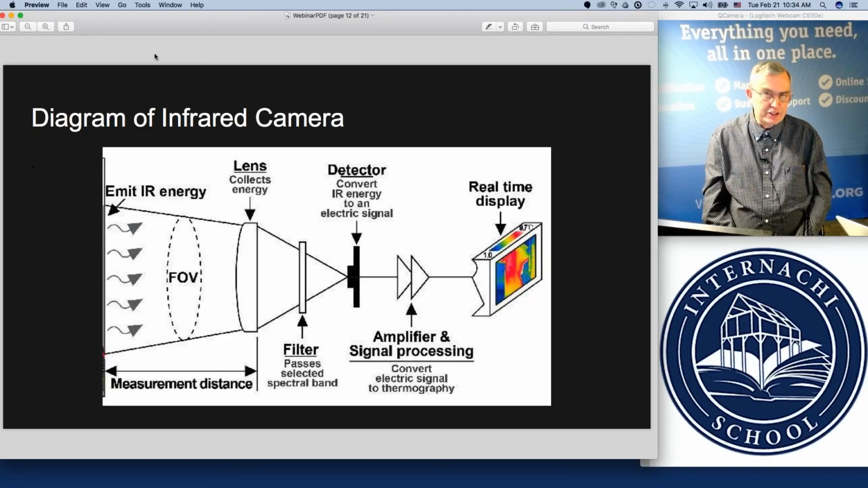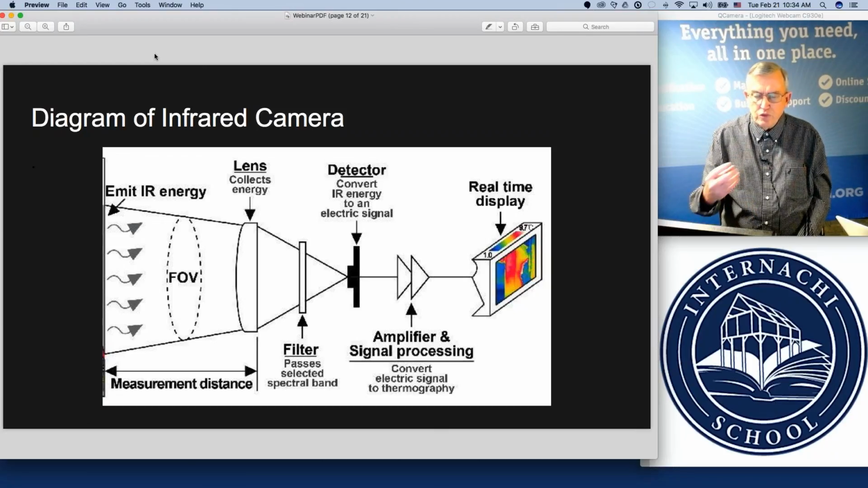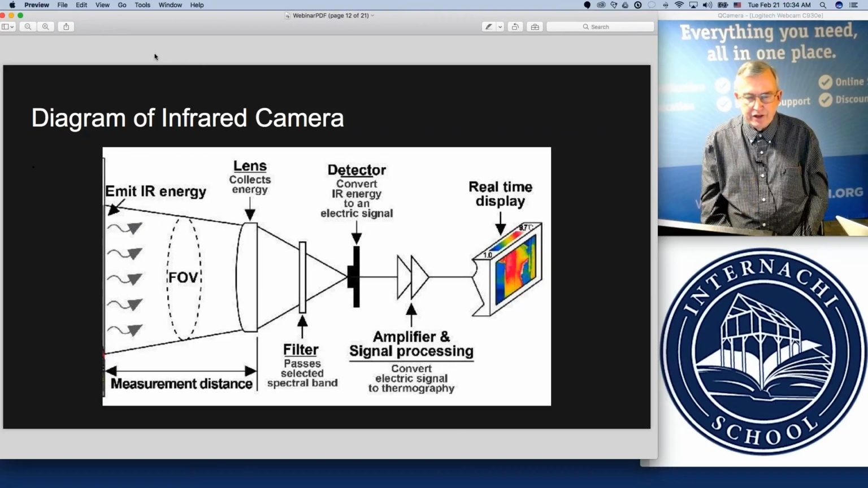If this processor slows down or distorts any of the electronic signals that come through there, what you get may look like a thermal image, but with several levels of distortion. That's why, with some of the lower resolution cameras, you see blobs of information instead of fine details.